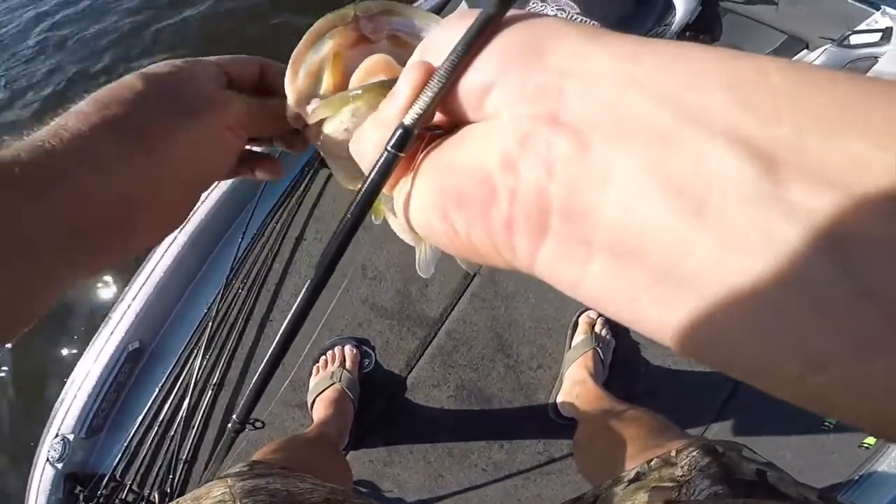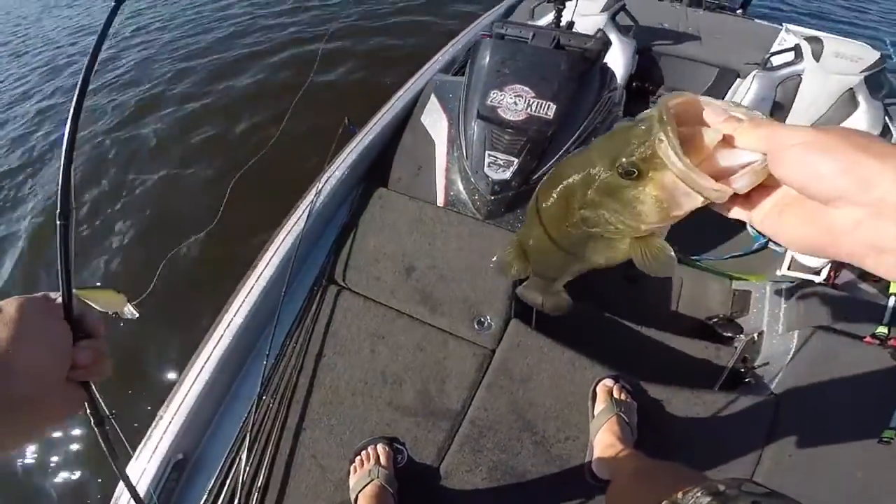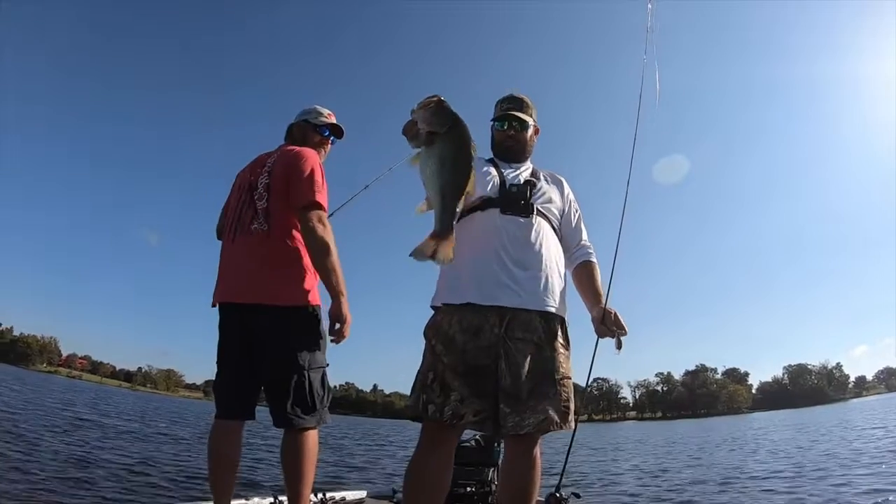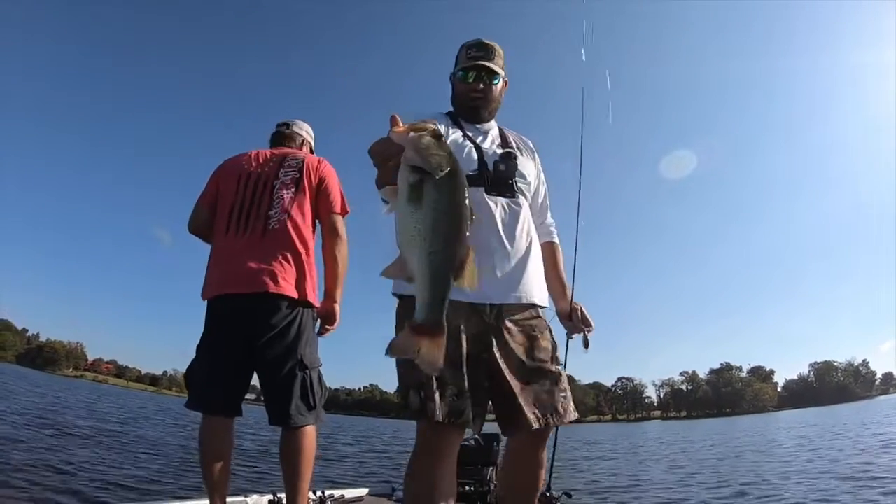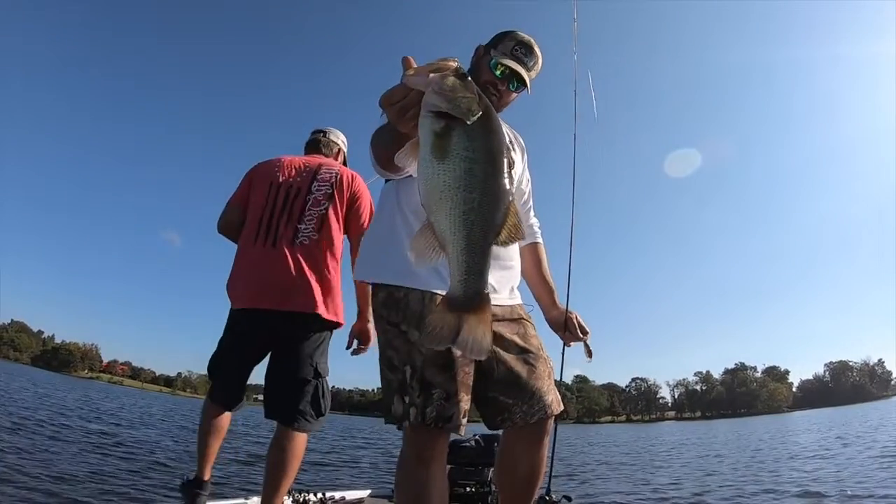Man, this is so cool. We've seen a wad of fish out here on this spot. And I really feel like this is just a group of fish that we would have never ever caught without this Active Target. That's a really heavy fish for his size right there. It's a good one.